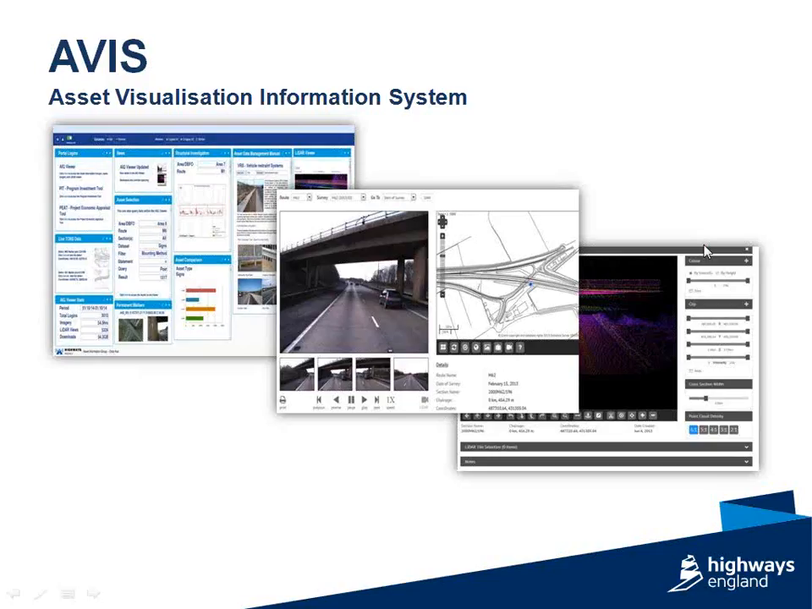That doesn't necessarily mean the lowest amount of money. What we're trying to do is find an optimal spend which balances whole life cost benefits over the long term with short-term spending restrictions. So yes, we use that information to make our decision support tools better.